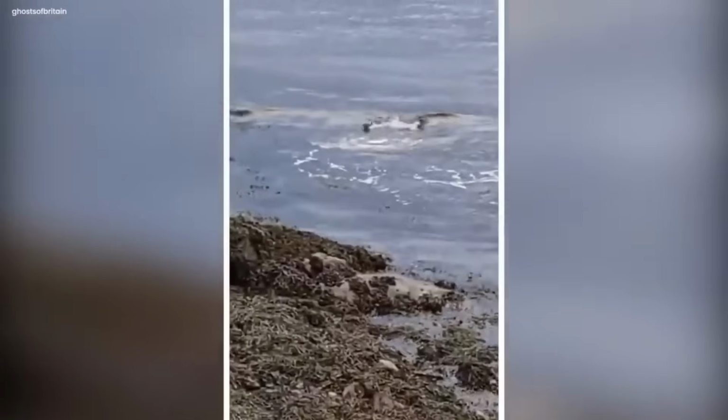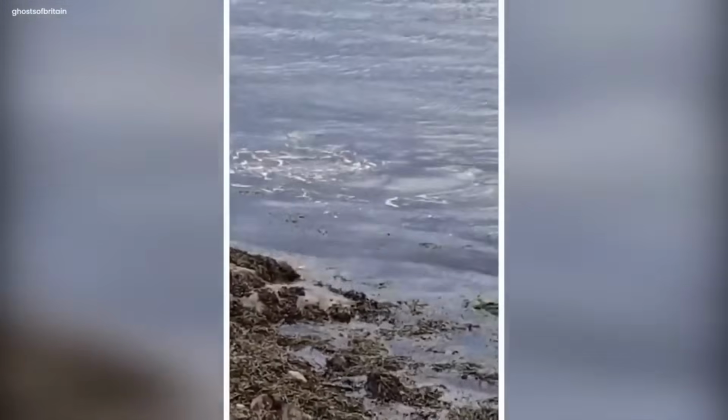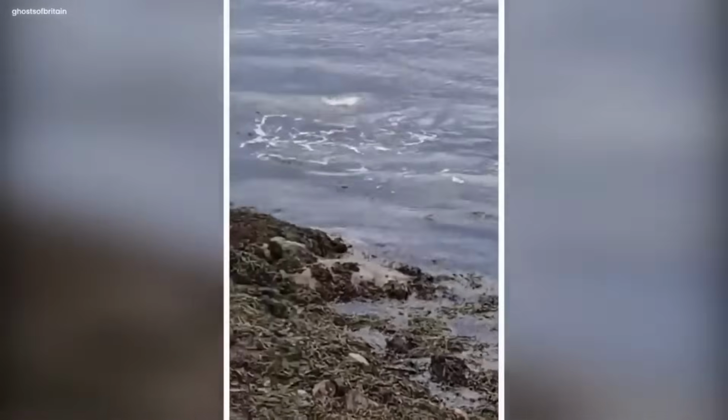That puddle. What the hell's that? What the hell's that? There's something in the water, guys. Can you guys see that?